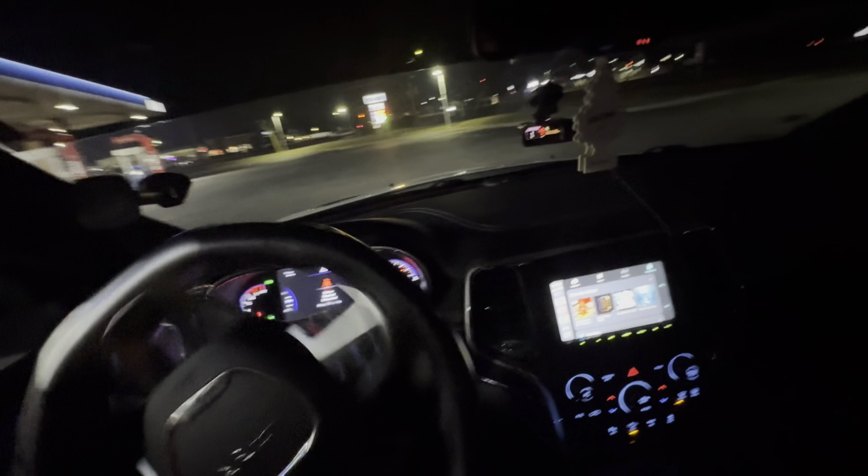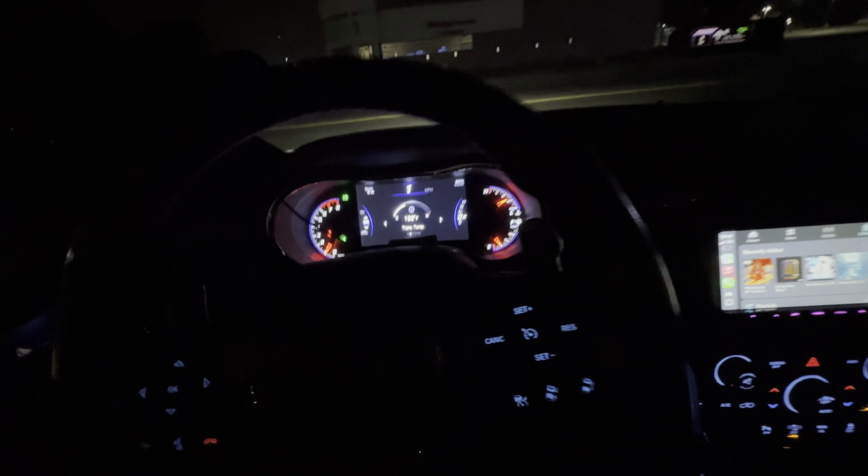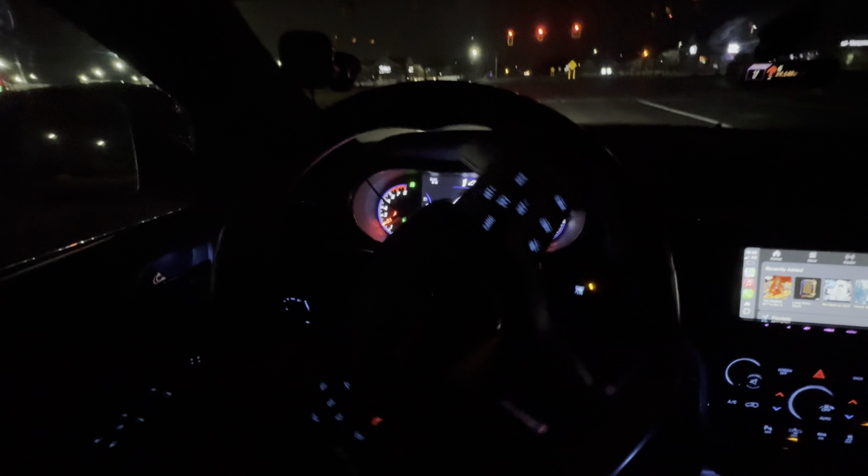But anyways, this is my 2015 SRT Grand Cherokee with 170,000 miles. I'm just playing. This one's got like 120 with a new motor, new transfer case, so it's basically a 2023. Put it in sport mode.